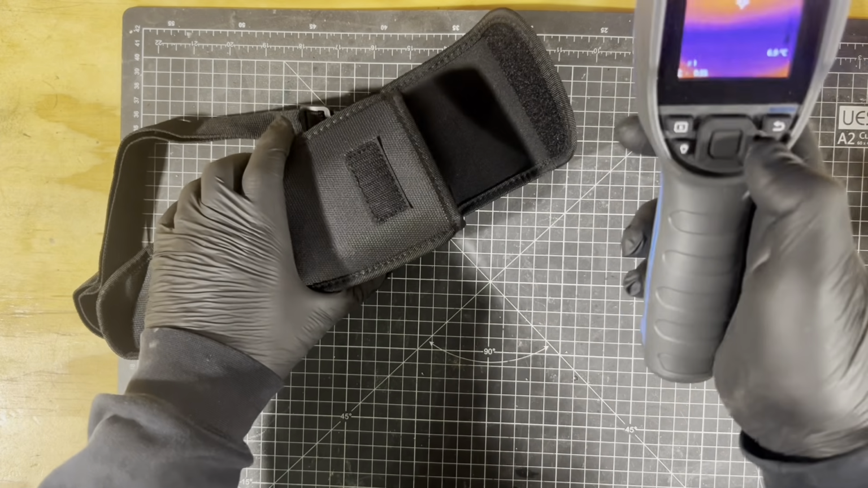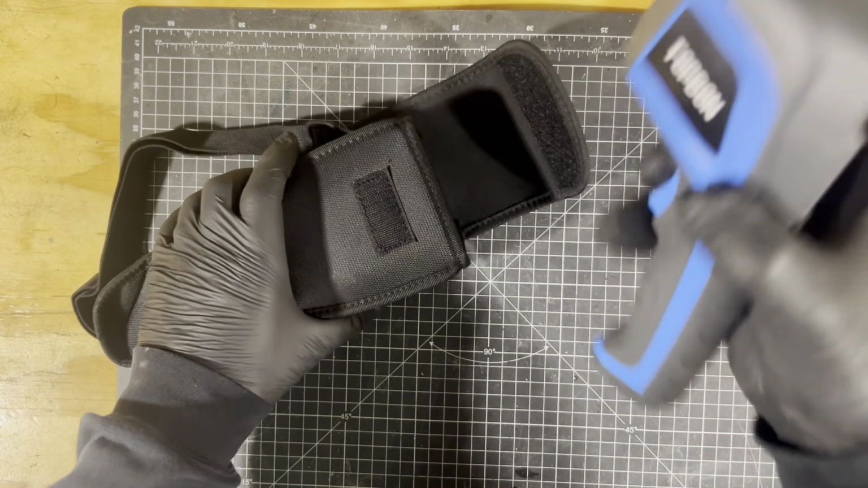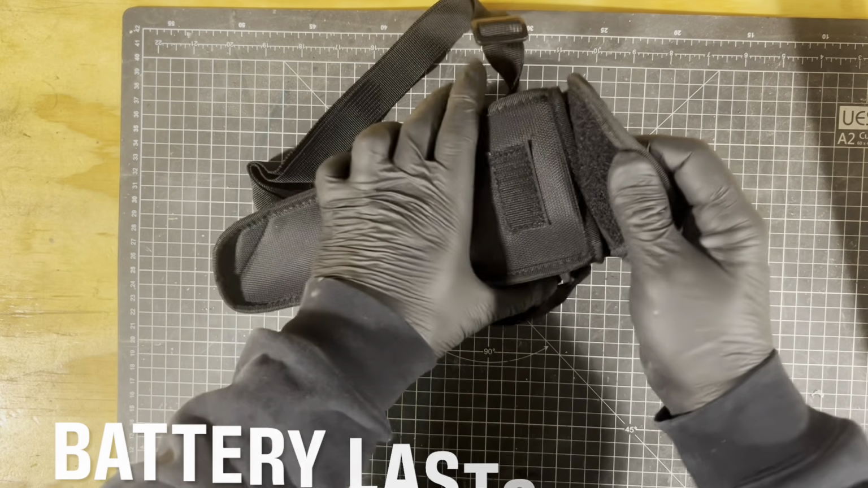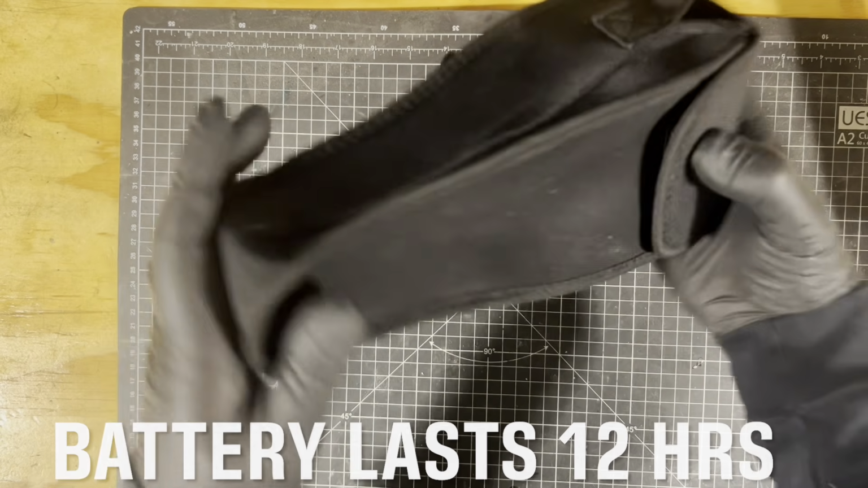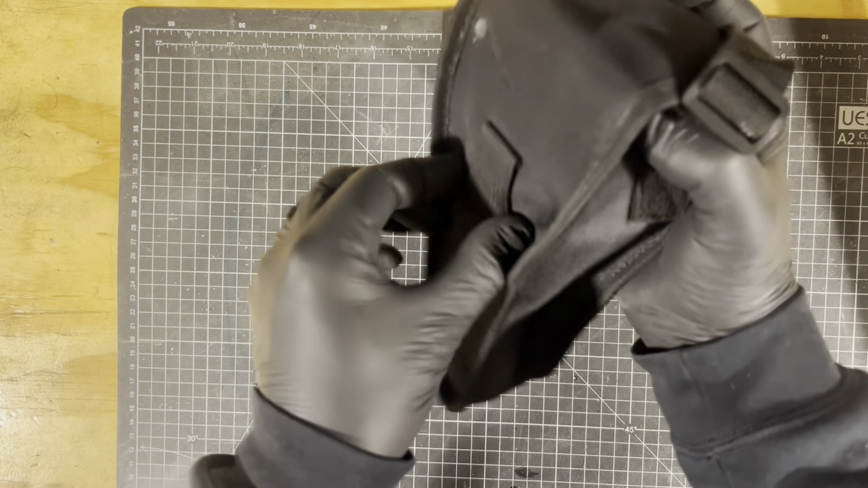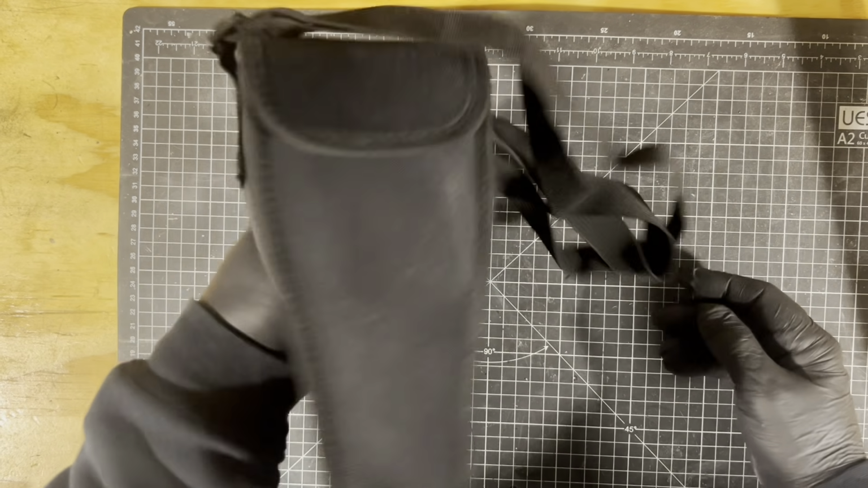The bag that comes with it has a shoulder strap. And then to put it away, turn it off, press the off button, and then just slot it into there. And then Velcro it down like that. Nice bag. And you even get a buckle on the back to put it on your belt.